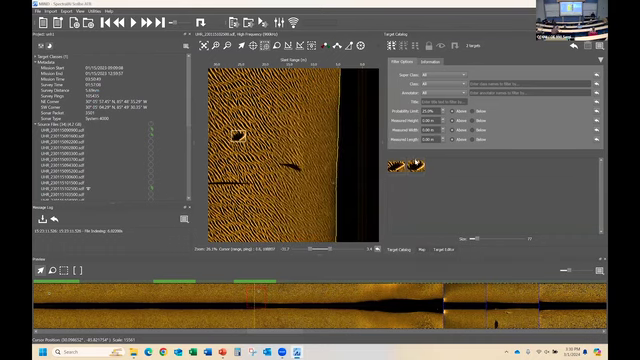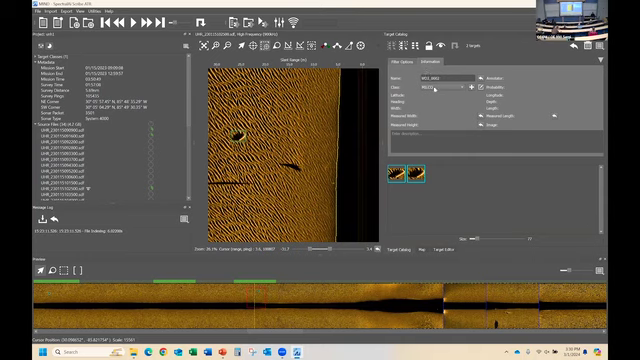But the cool thing about the target catalog is this is where you do the normal multi-select, click select, and then I'm going to go to the information and classify all of those. So you can do batch-based classification. You could go through all of your targets, then come back and select the ones you want and do your classification.